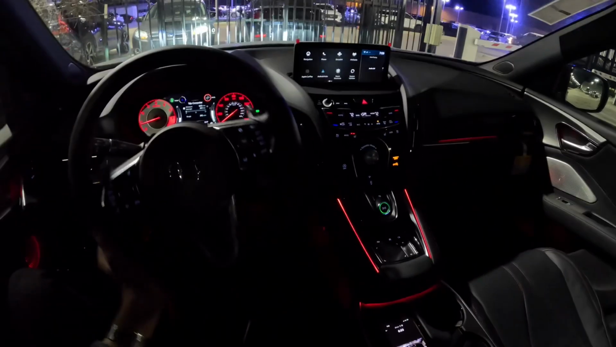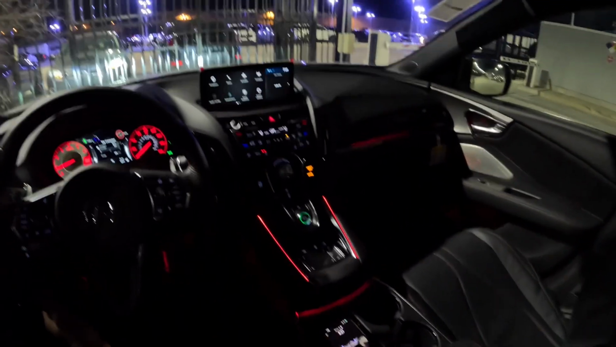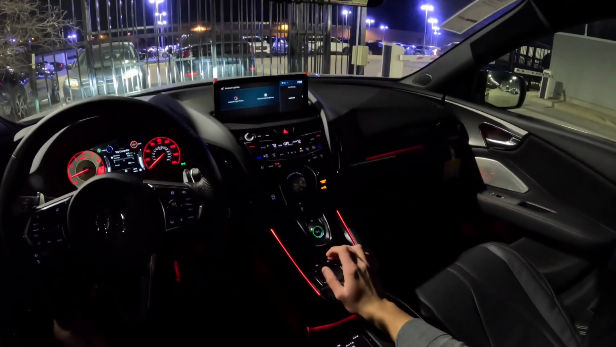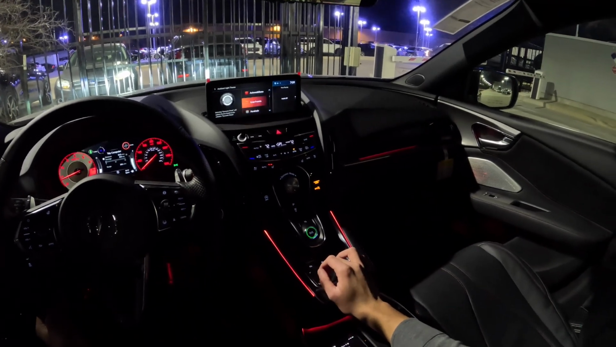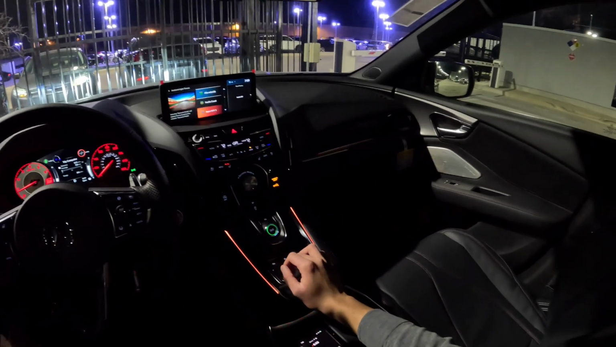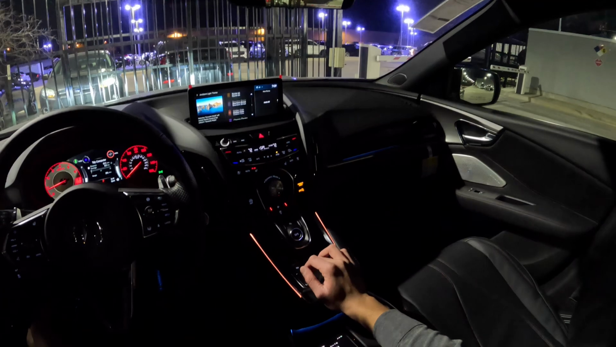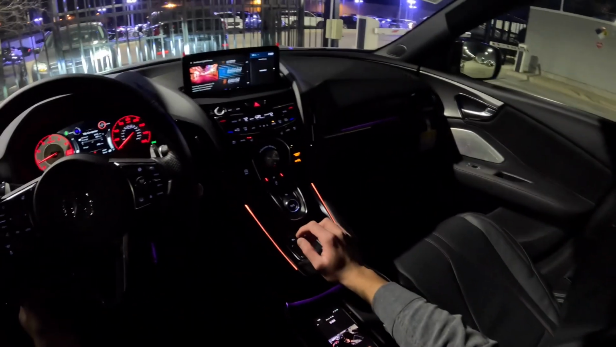Thanks everyone for joining me on this quick night drive in this RDX A-Spec Advance. But before we conclude the video, let's look at the different ambient light options. You can access it directly from the main screen, hit the ambient light theme and change your color option. Like so. Orange, green, and they're all named after landmarks and stuff like that, which is cool. I really like Bourbon Street, which is a mix of orange and purple. It looks really good.